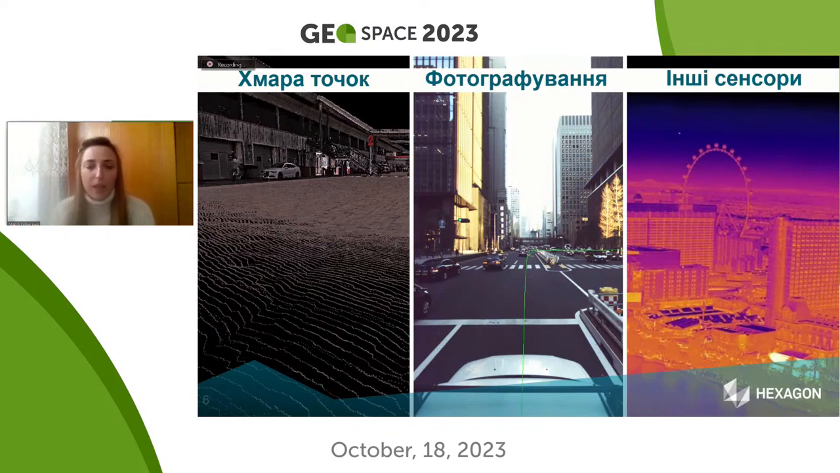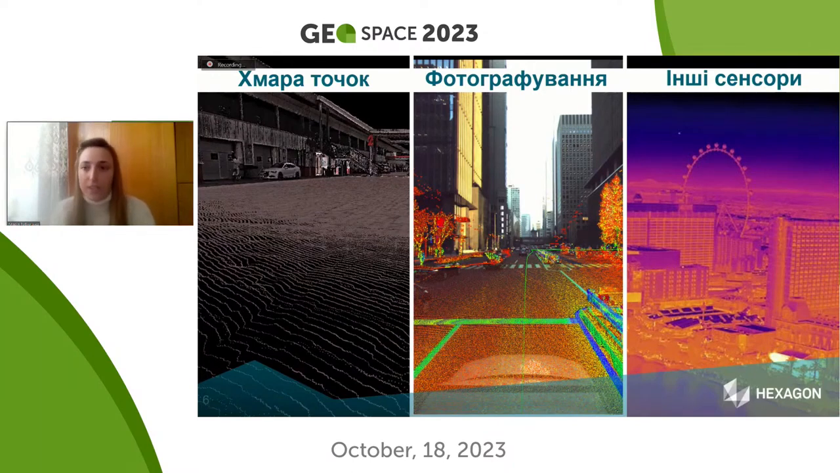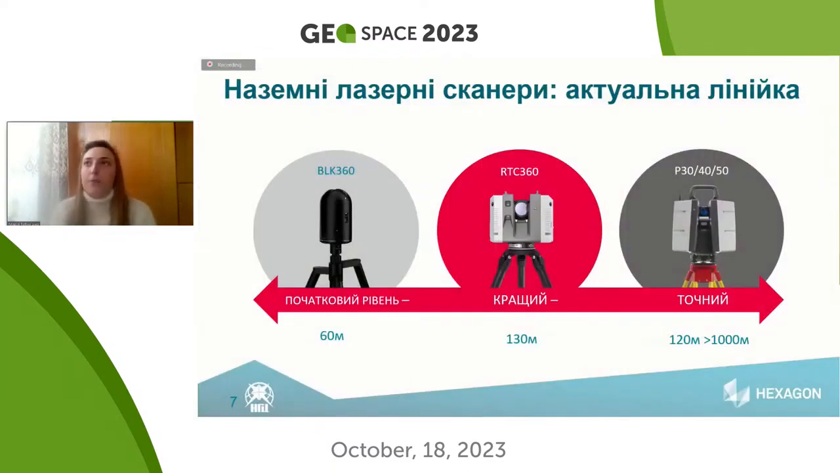We also get data on dot clouds directly from the instrument, and we also can use photography and moving around the object and making the panoramic photographs. And also all this is combined in the interface, and we see all this data in one place, in one system of coordinates.